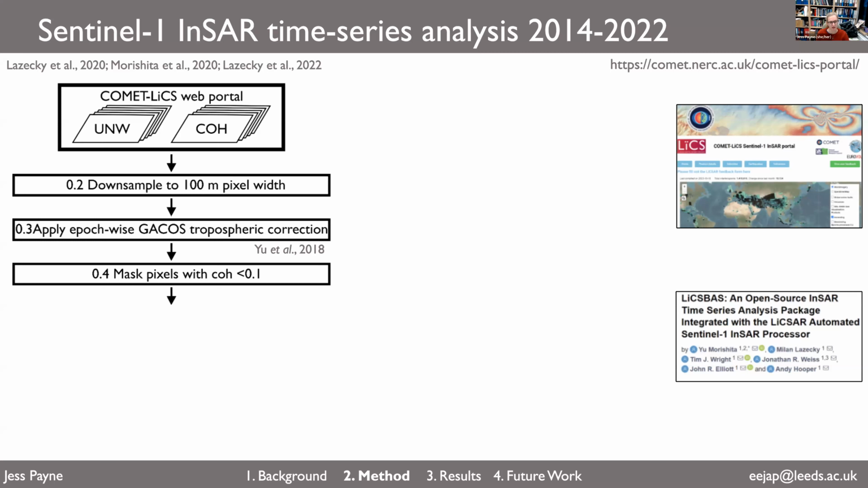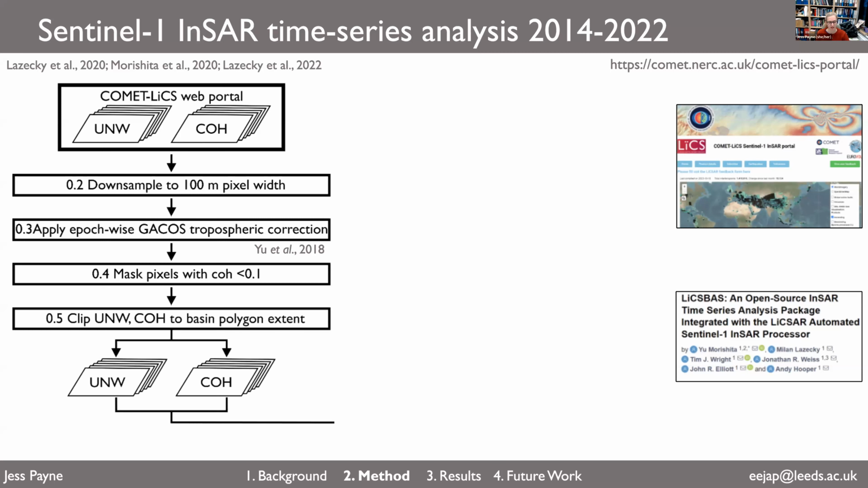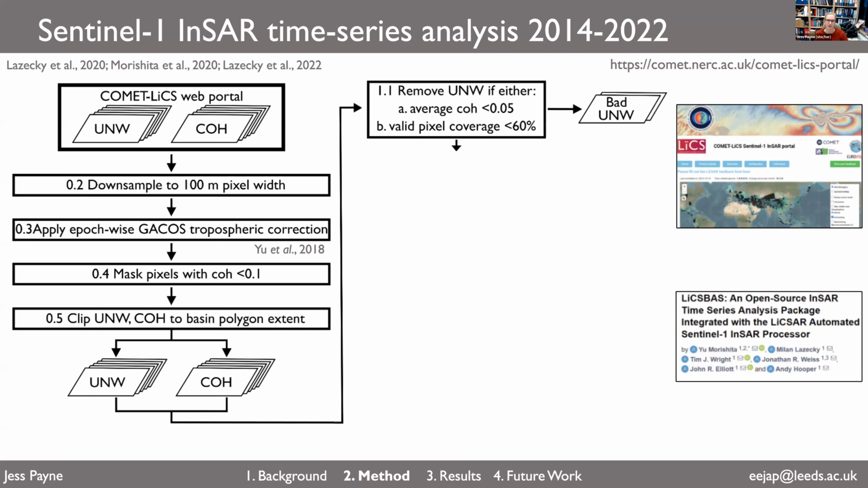We then mask pixels in the interferograms with coherence less than 0.1, so the pixels are unstable and the signal might not be too reliable. We then clip the unwrapped interferograms, which are now masked and corrected, and the coherence products to the basin polygon extents, those squares we saw on the previous slide. These are the data preparation steps on the left, and on the right we begin the time series analysis.